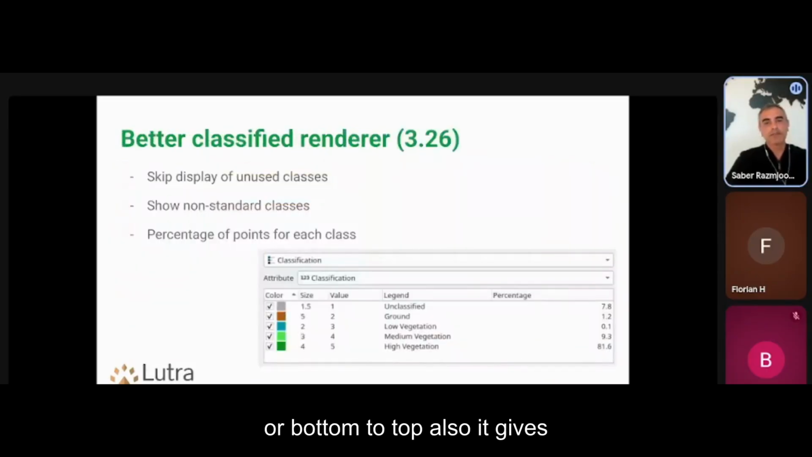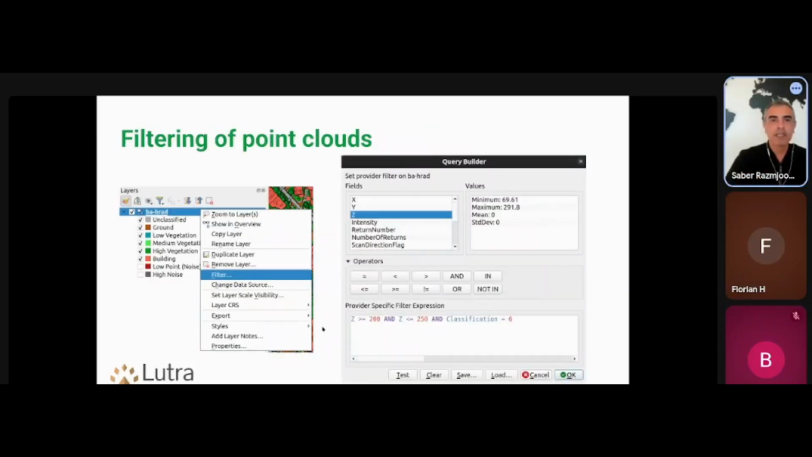Also, it gives you flexible symbology. You can show the classification, hide or unhide the specific classification, see the percentage of the points that belong to that class. You can also change the size of each point, how big you want to see those points represented.